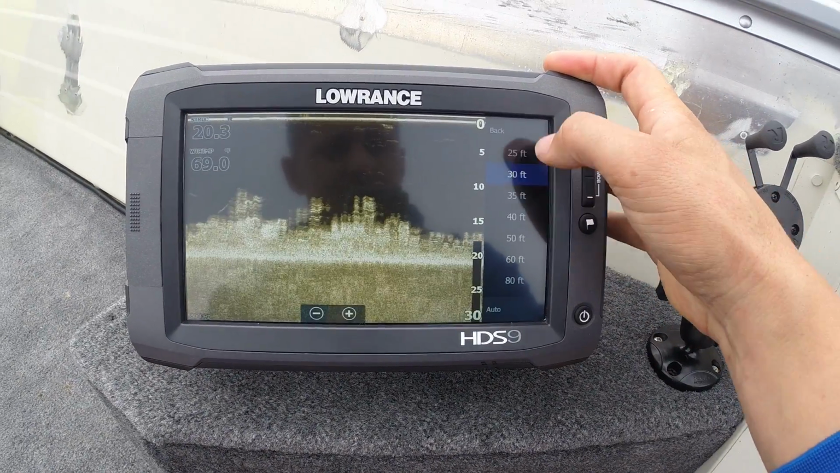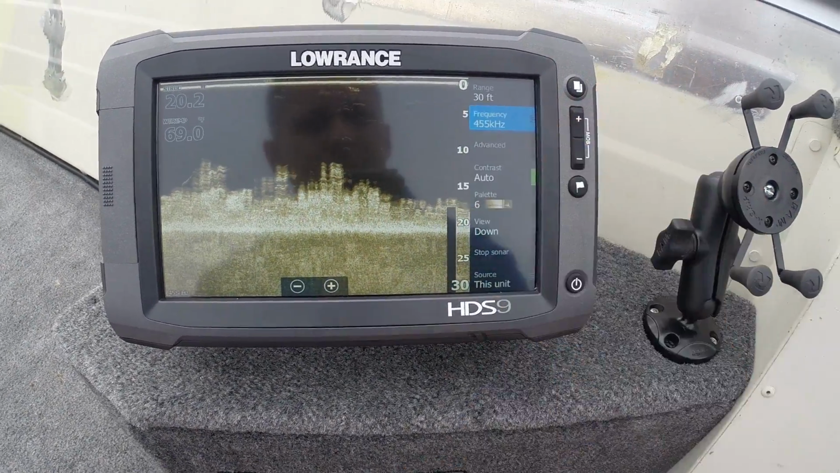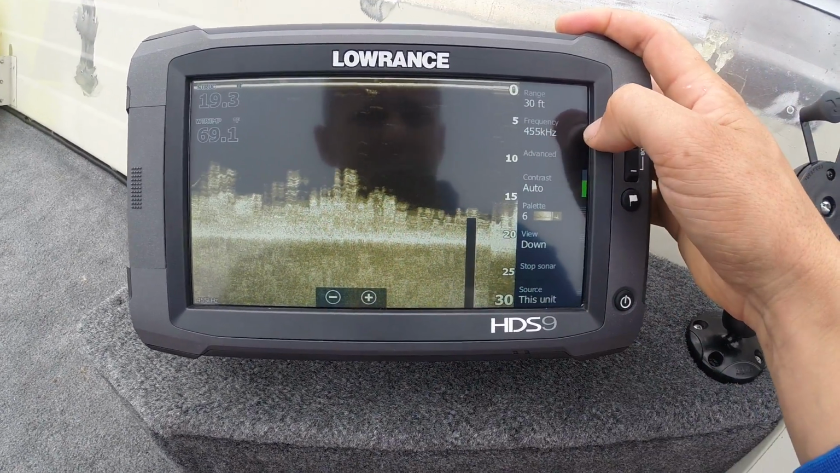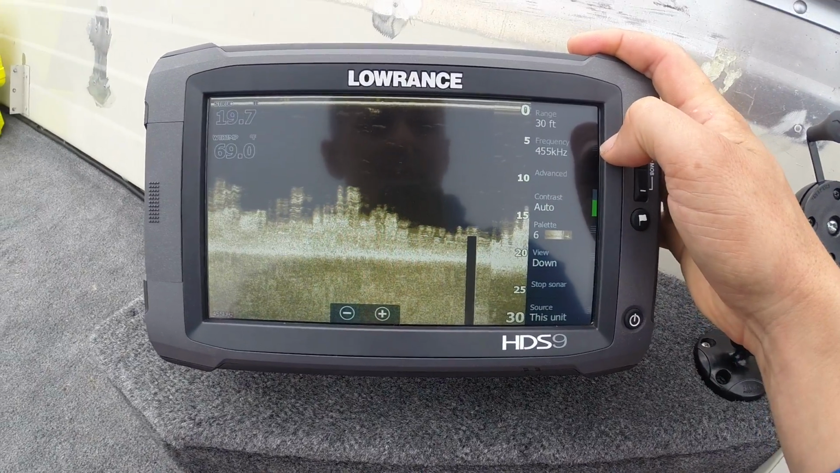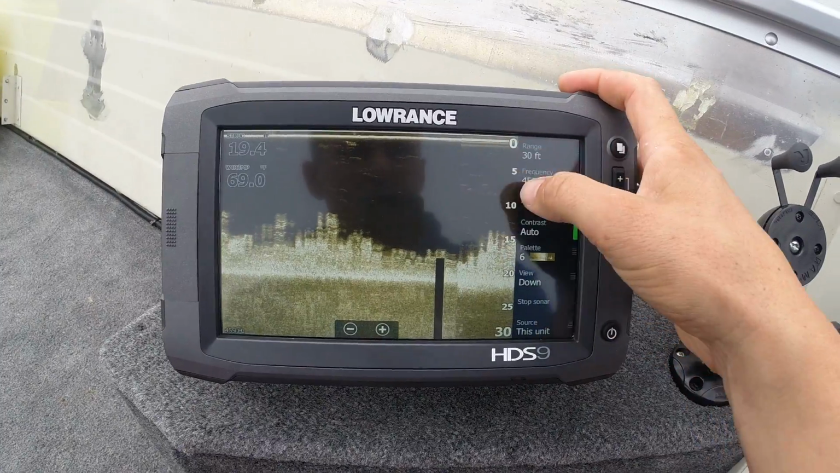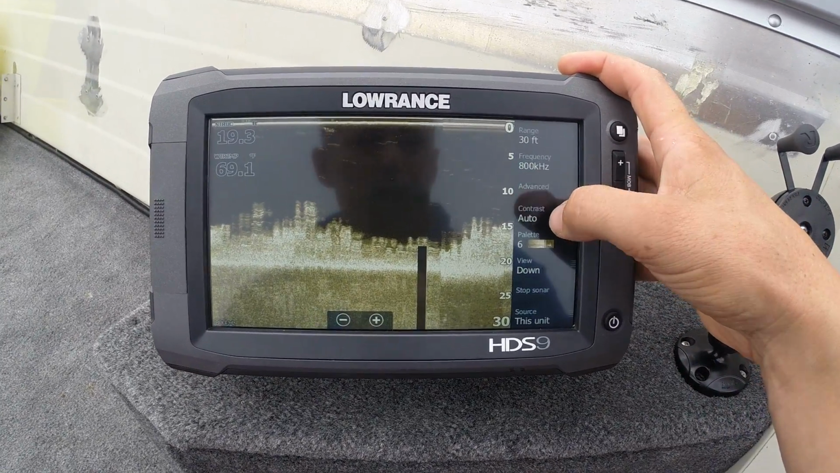Now, what I like to do is, again, turn the auto range off. In this case, again, I'll set it to 30 feet. Frequency, you have two options: 455 and 800. 455 is kind of like the 83 kilohertz on our fish finder. It'll give us a much wider view and you'll pick up more. 800 will be a little bit more detailed.